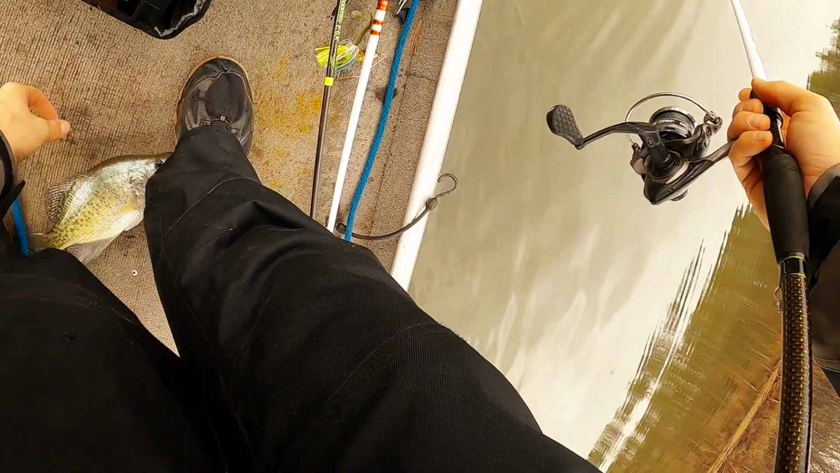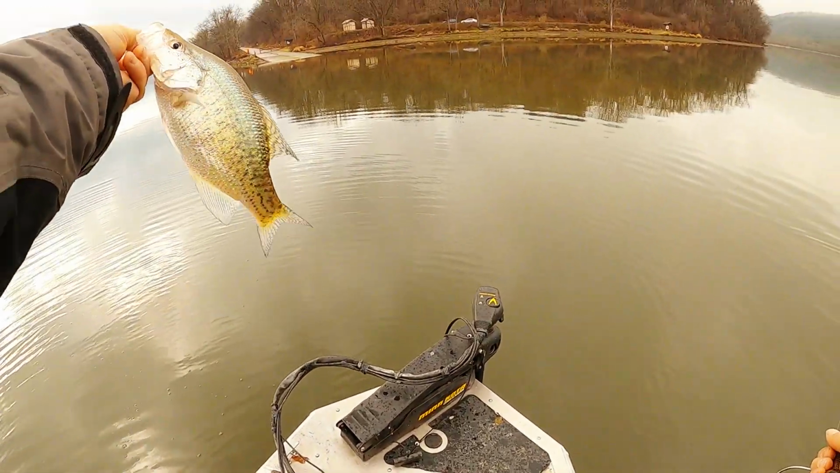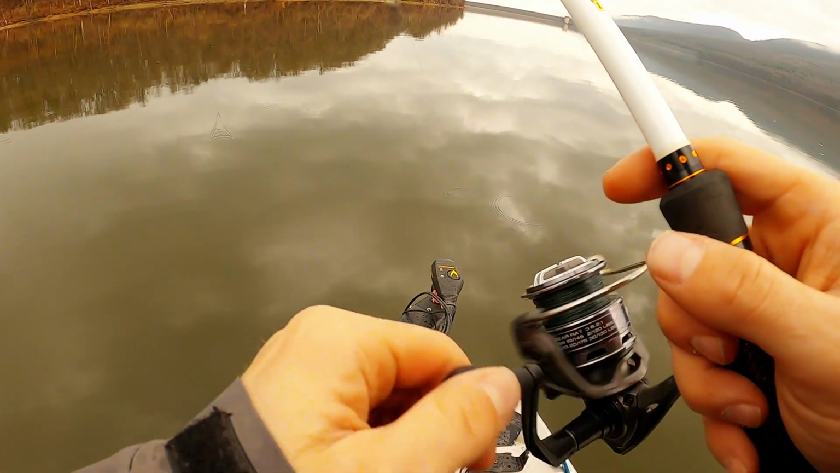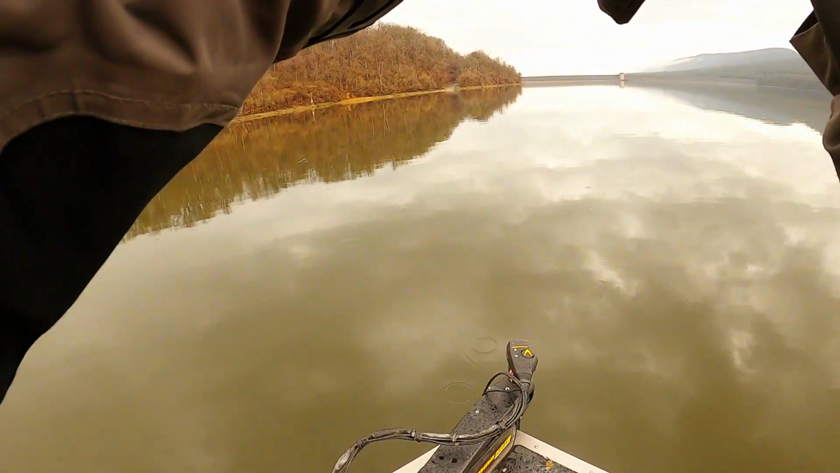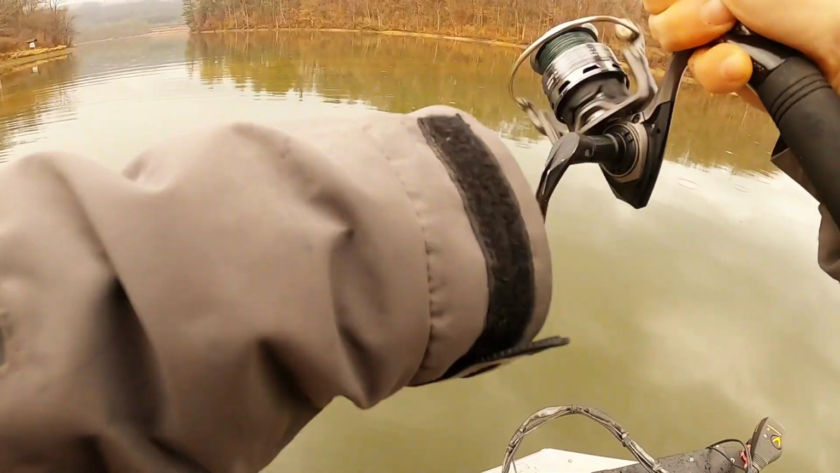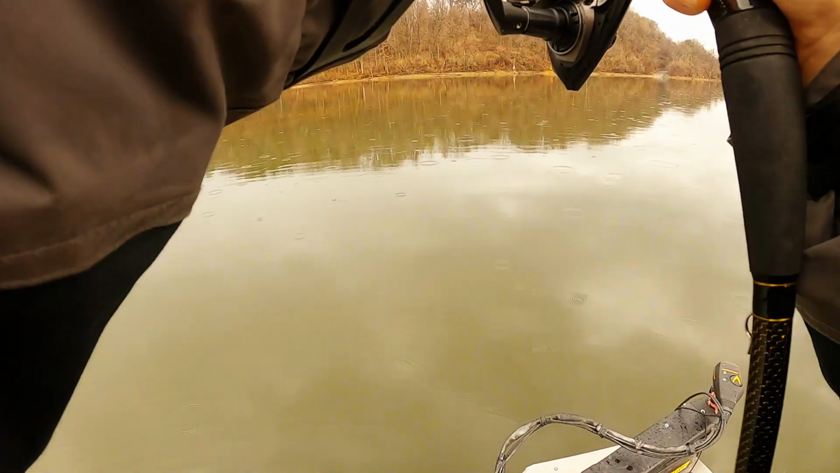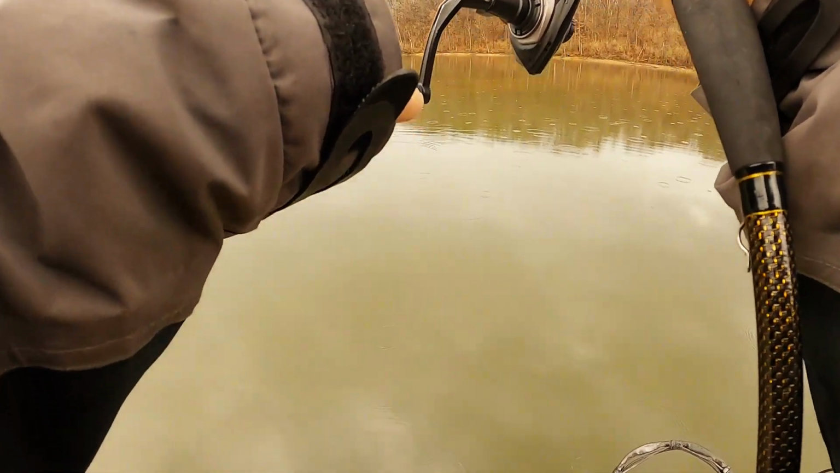I don't know how big he is, but nice crappie. There he is. Largemouth. Another largemouth. Another little guy. He's fighting. I thought he was bigger.